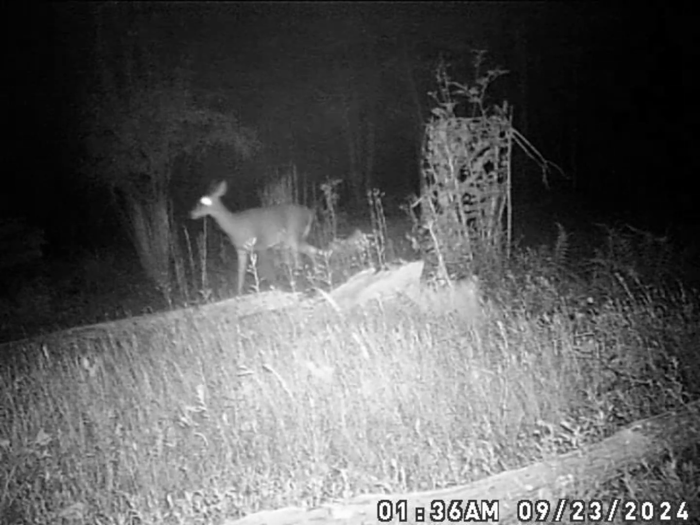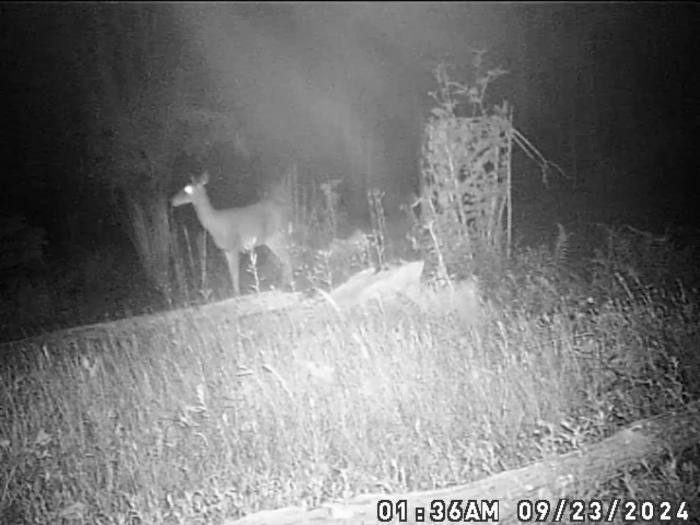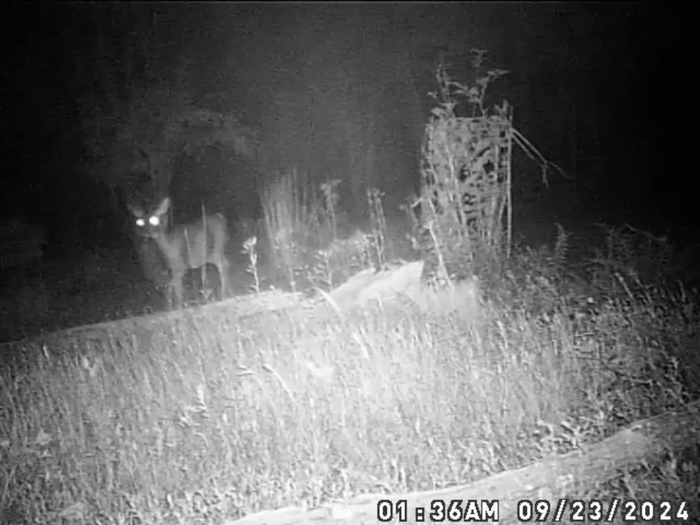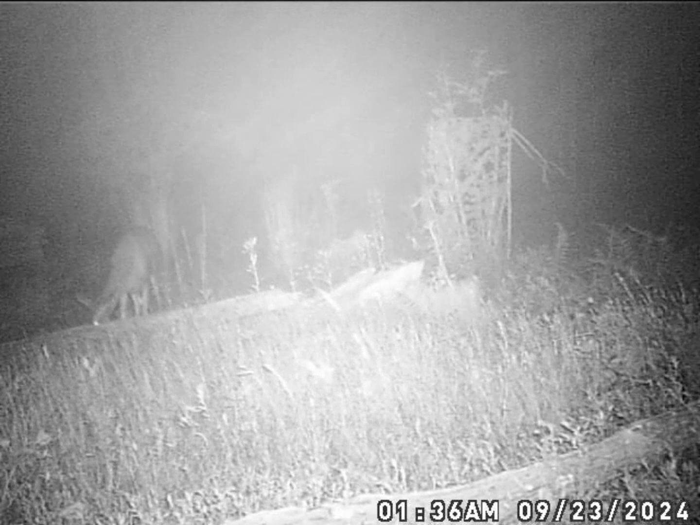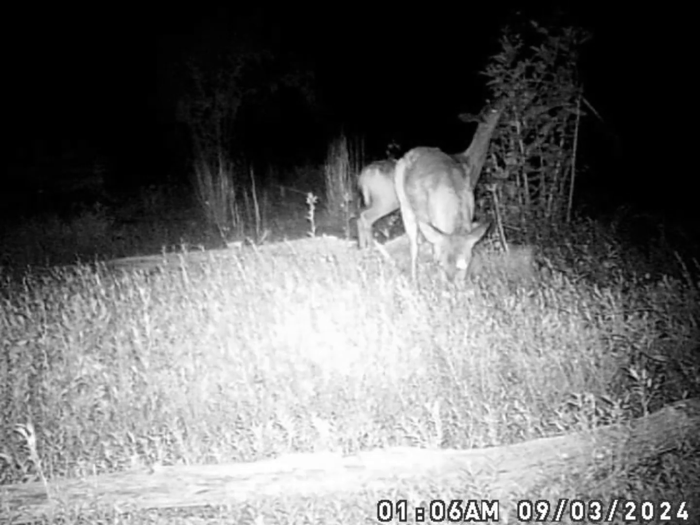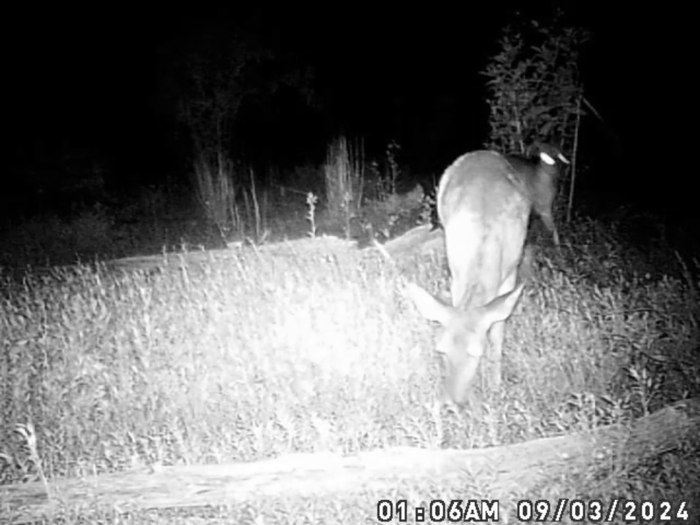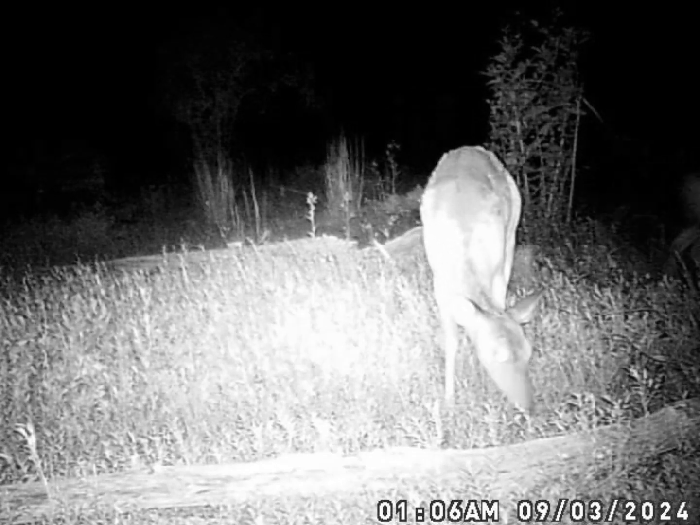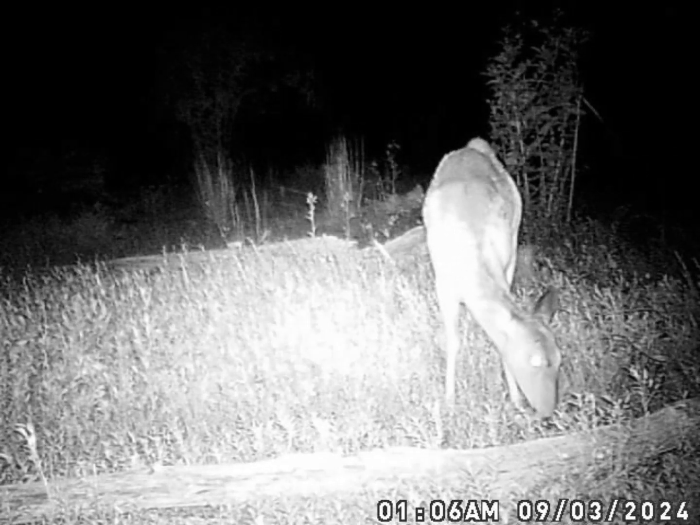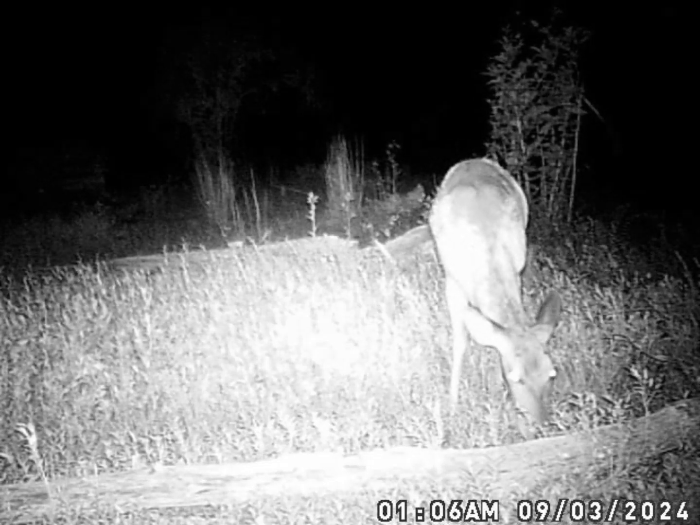Couple does through at night again. If I don't forget to before I leave tomorrow, I want to at least pull my camera down here along the driveway and check it, because I ain't checked it in a while, to see if I do have the deer traveling that again yet or not. Couple more does in here.